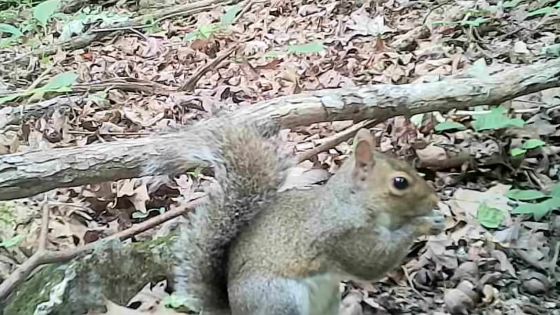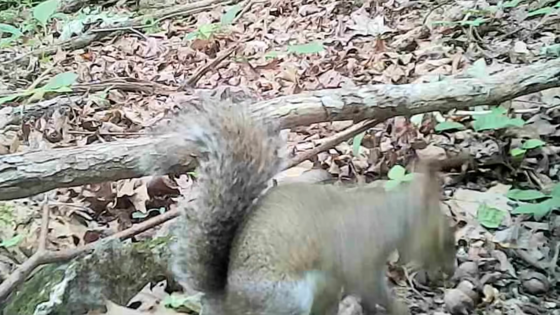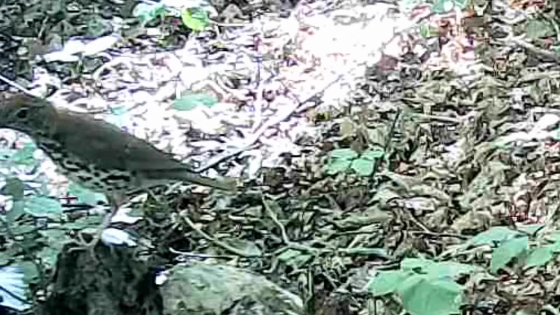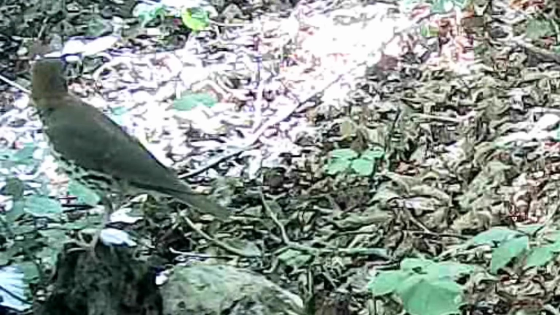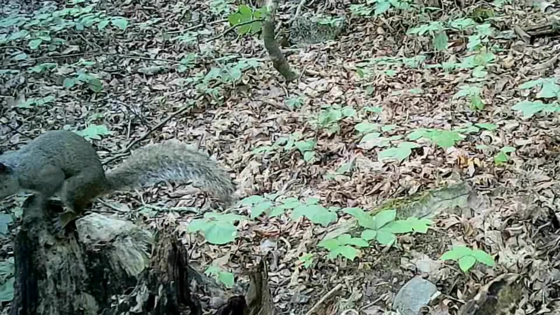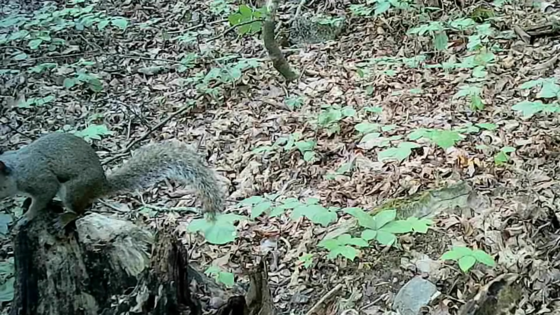And down at the acorn pile, all showed up down here was Mr. Squirrel. And at the stump, there's Woody. And a little ground squirrel. They all doing their thing. And of course, a squirrel. This is one of their favorite spots.